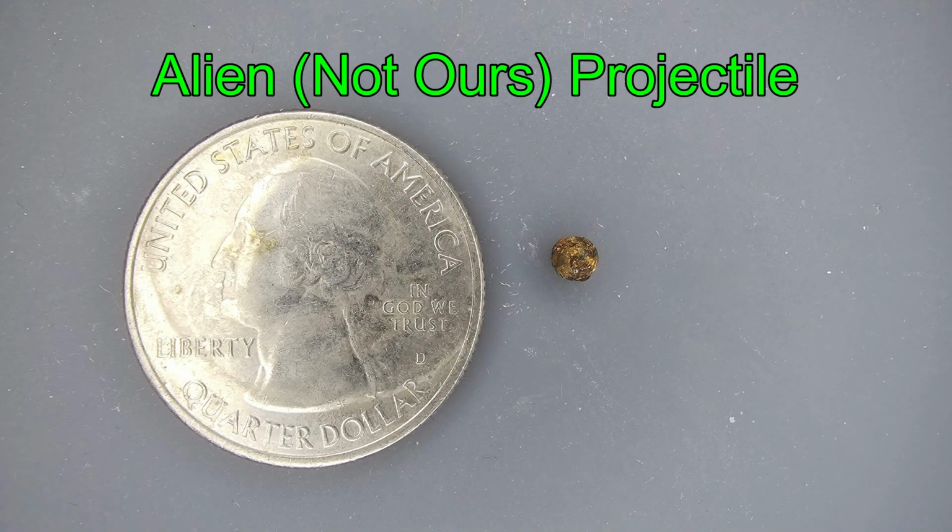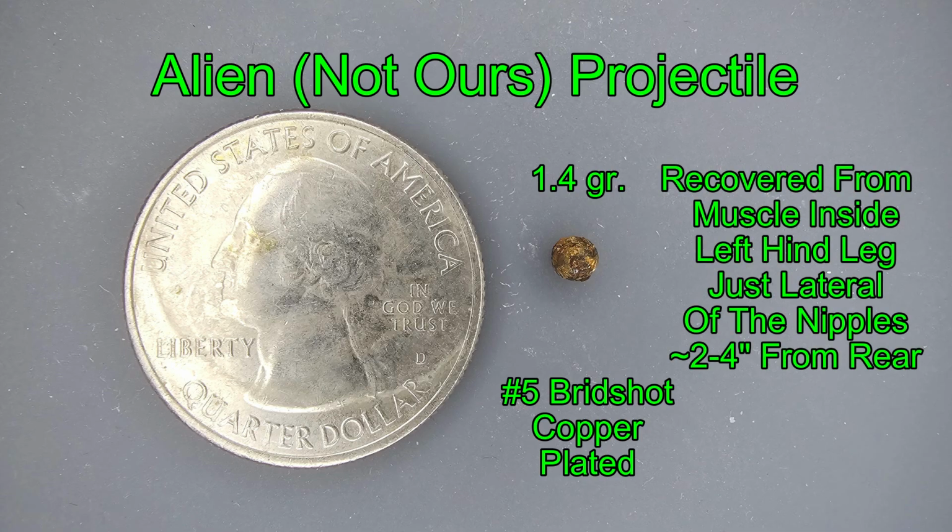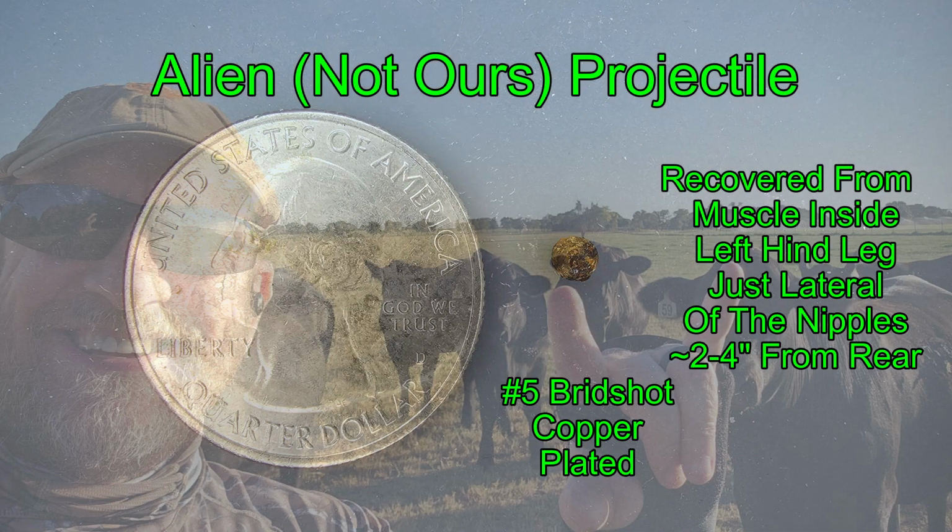Much to our surprise, we found a projectile that wasn't ours. It's a piece of number 5 copper-plated bird shot that from where we found it indicates that she was probably shot in the butt while running away.